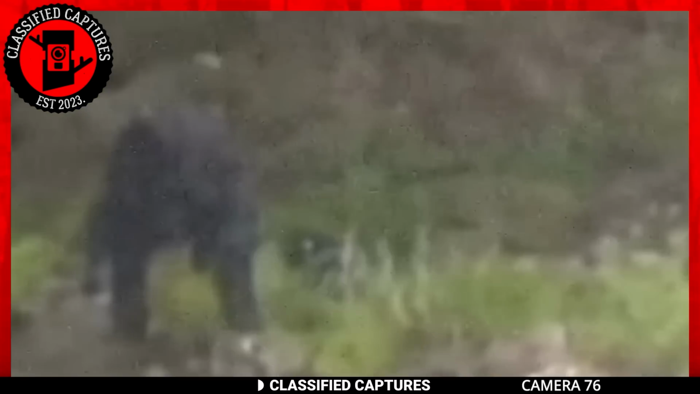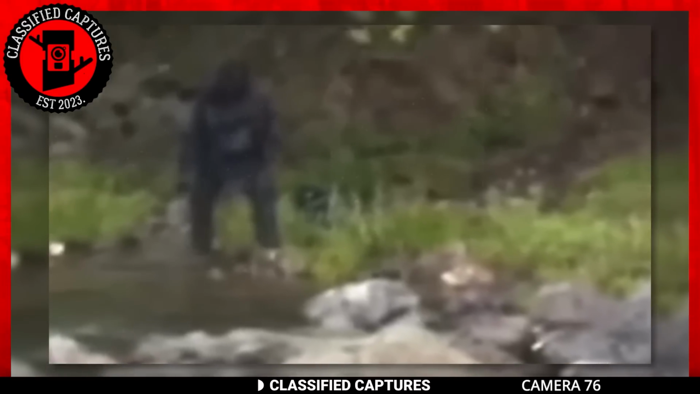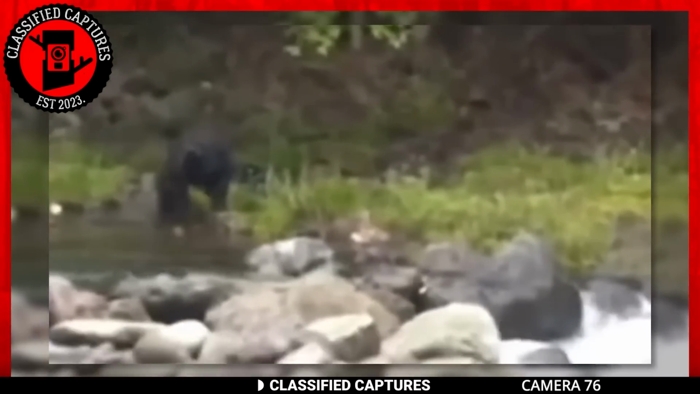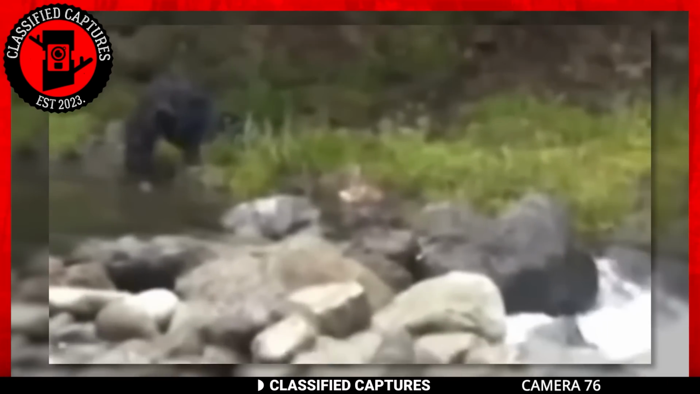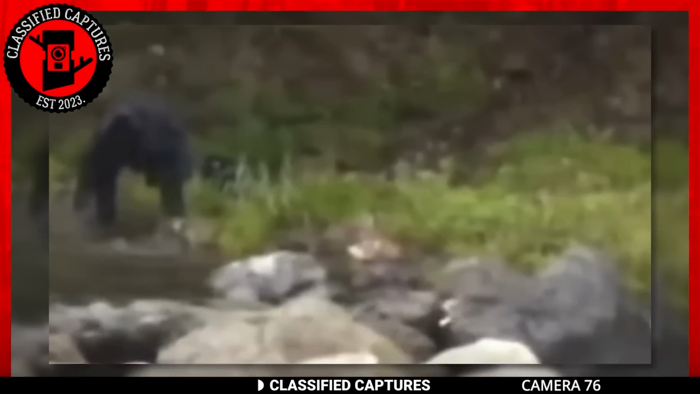It lifts its head and looks in the direction of the camera. I'm pretty sure it sees it and then starts to walk away. But do you notice something weird? This Bigfoot doesn't look like the others. It's quite unique in its build and mannerisms. Do you see it too, or am I just seeing things?